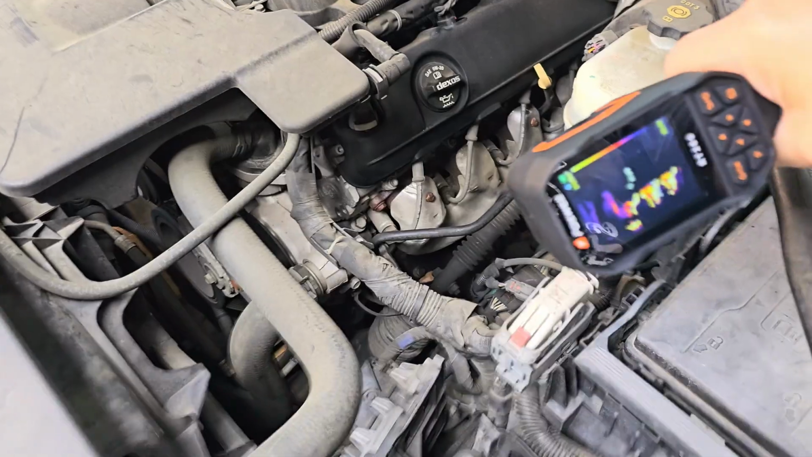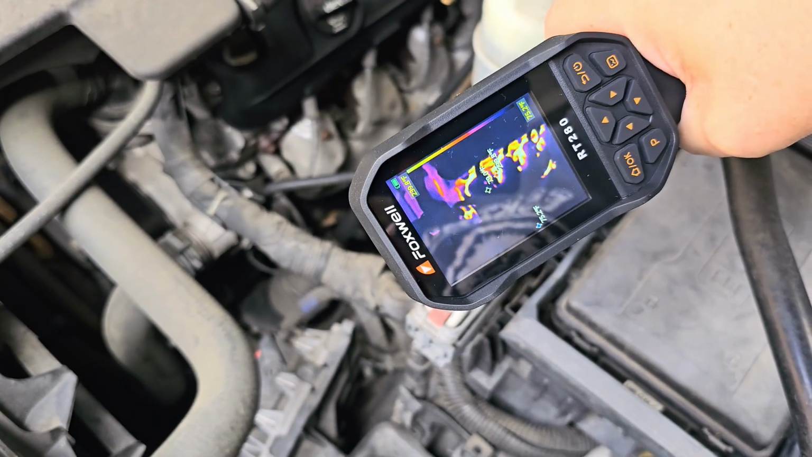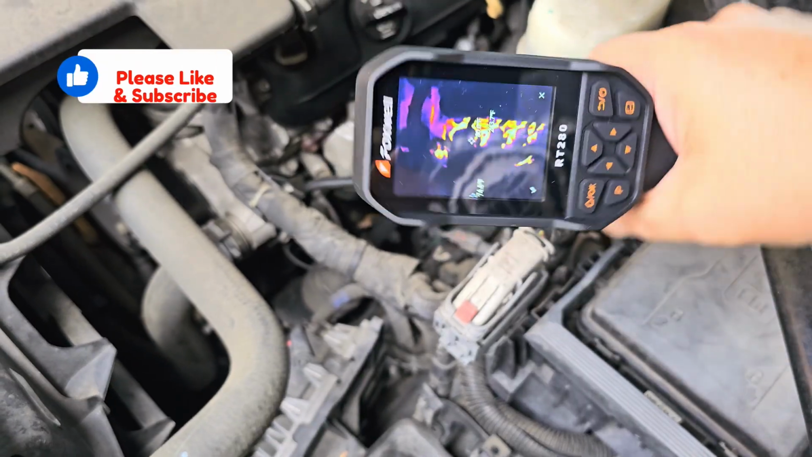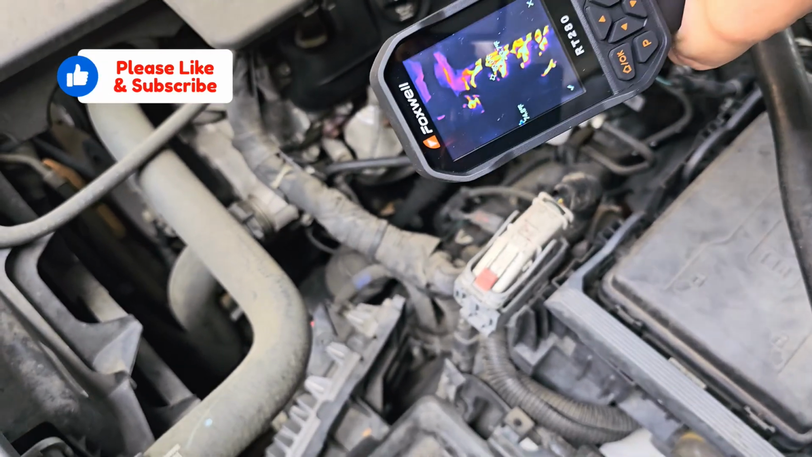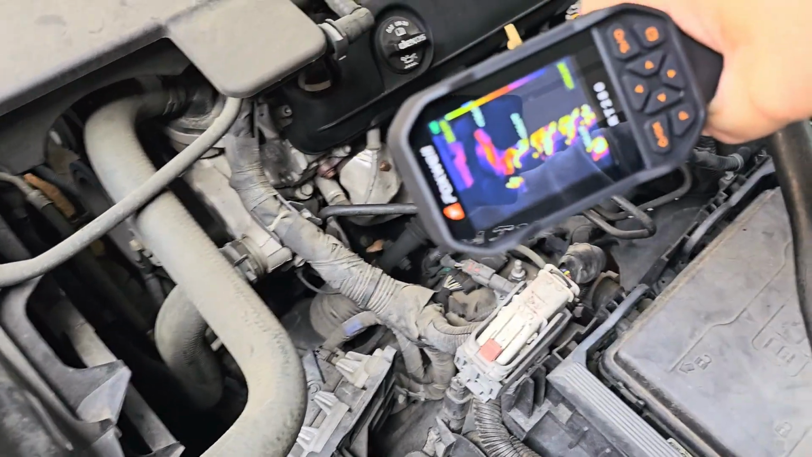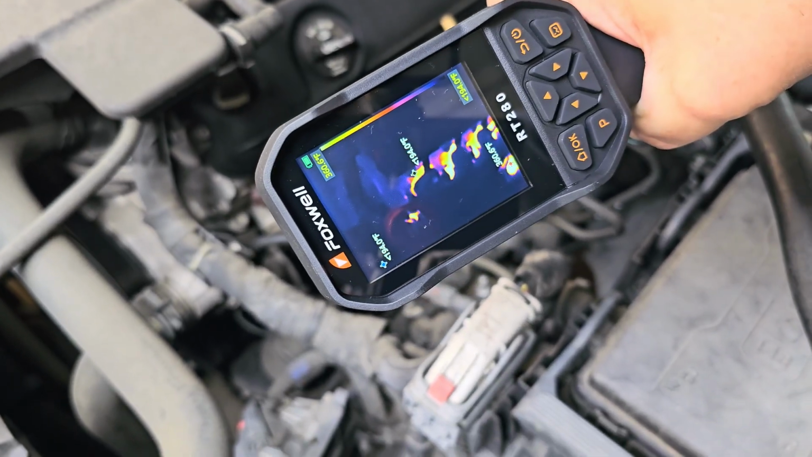Pop the hood. You can already see those exhaust manifolds getting hot. To snap a picture, you just pull the trigger and then pull it again to go back to live reading. And to record video, I'm going to pull and hold the trigger.